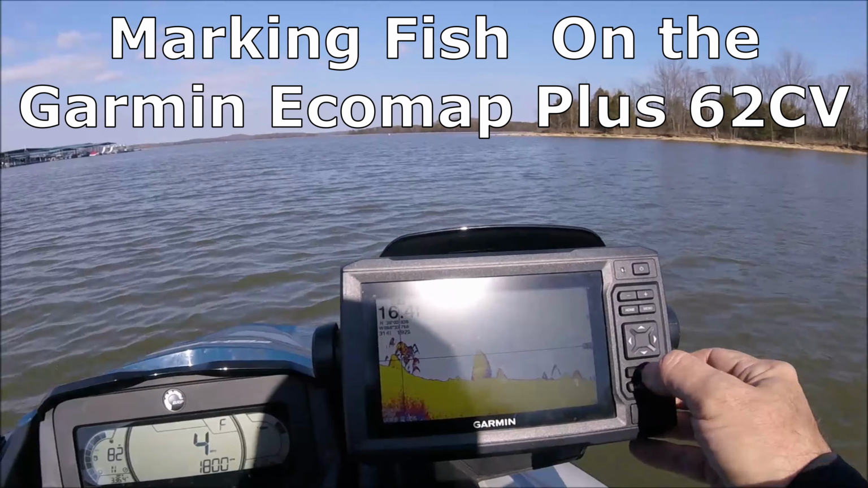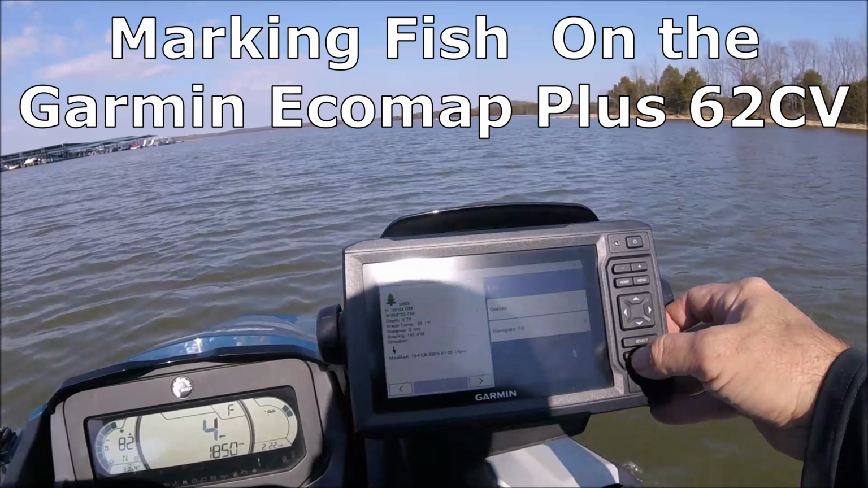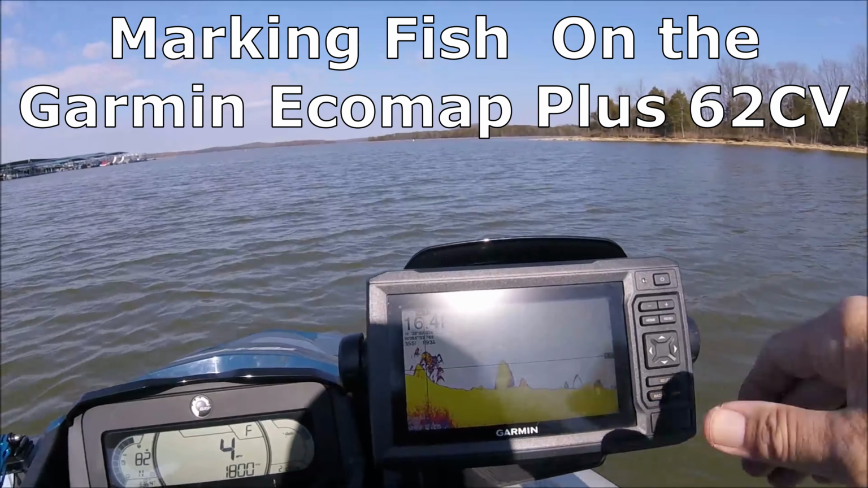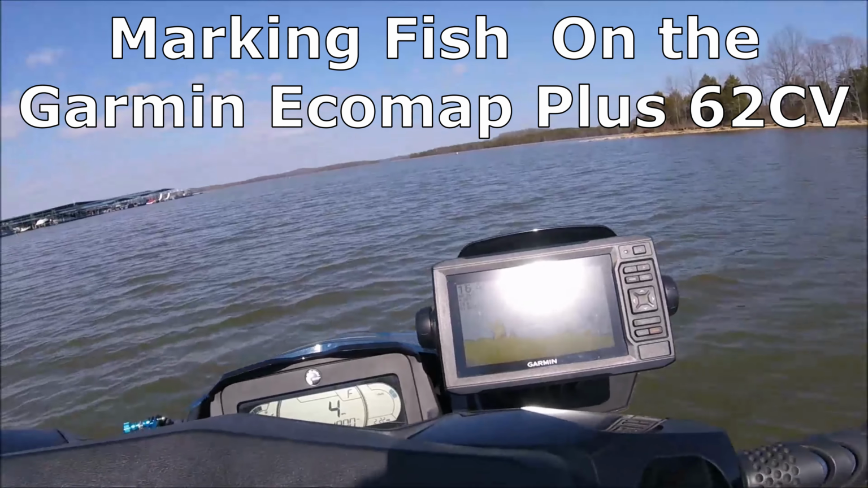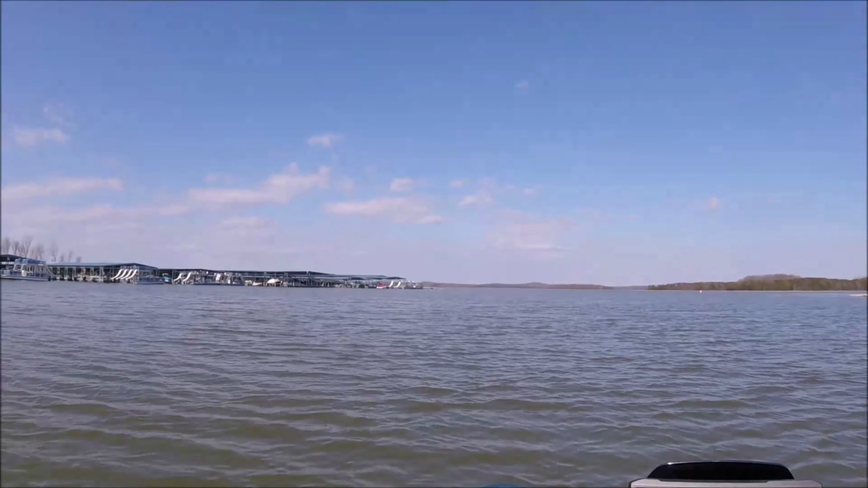And we will do select and select back. And we got her. So I guess some fish marked. Maybe that'll help us when we come back. We can't find anything out here.